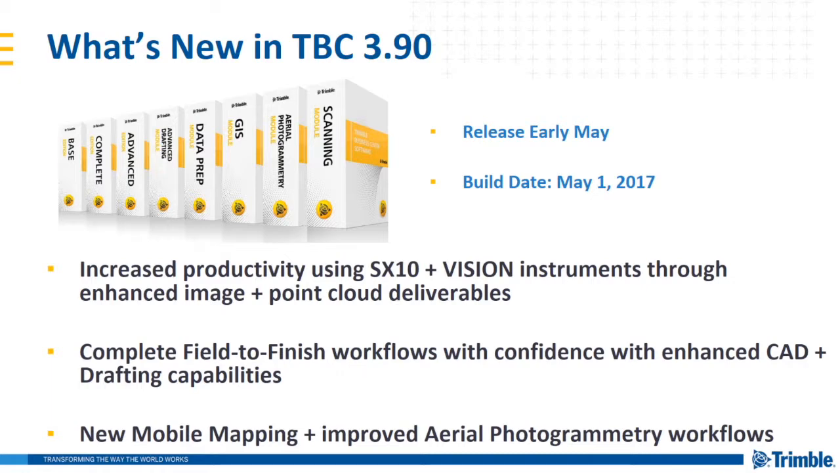The Data Prep module supports turning 2D raster and vector PDF information into 3D vector and CAD deliverables with some additional CAD cleanup features. The GIS module supports seamless integration of your high accuracy survey data into GIS platforms such as Esri.